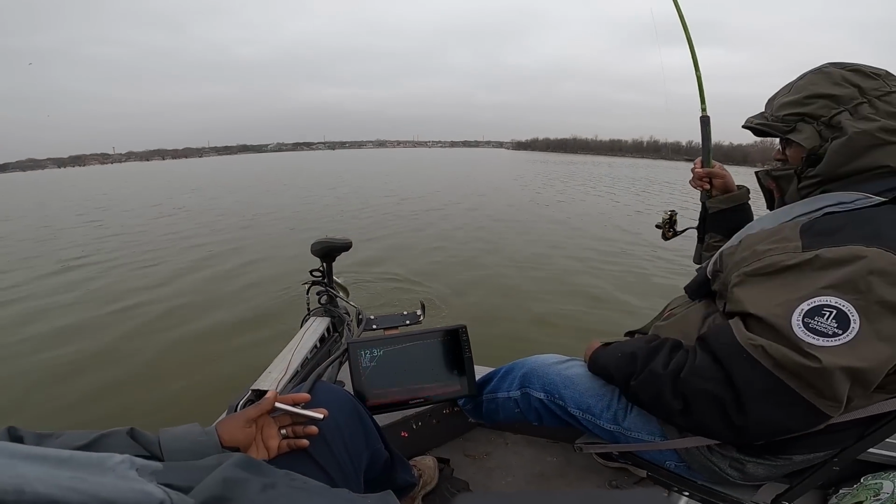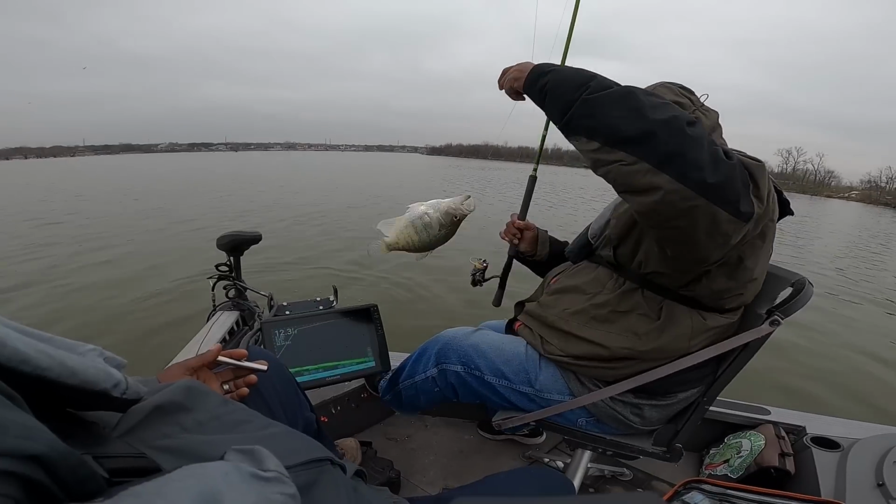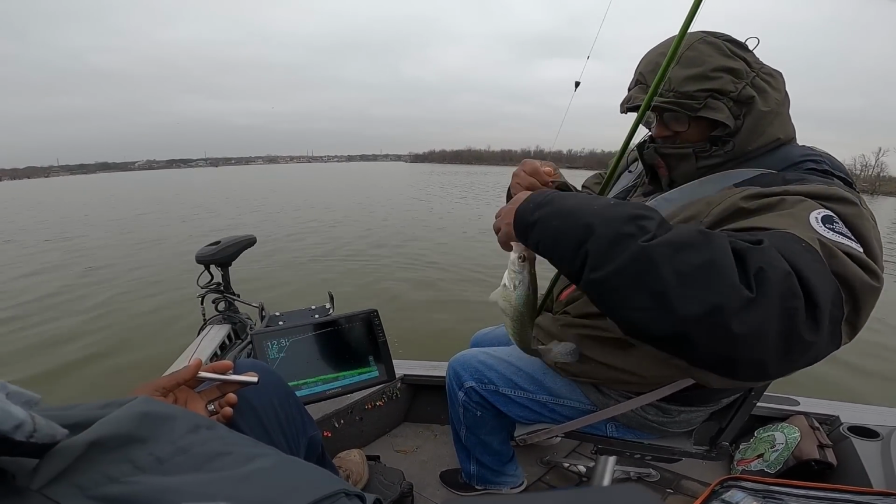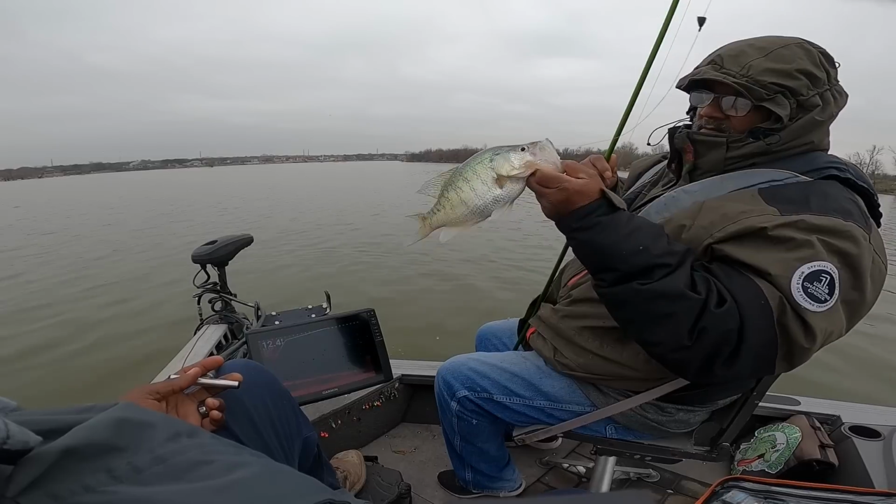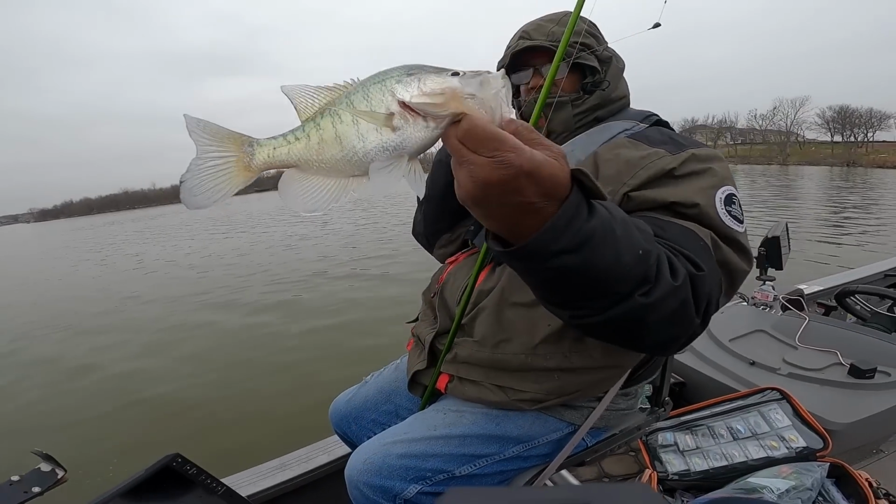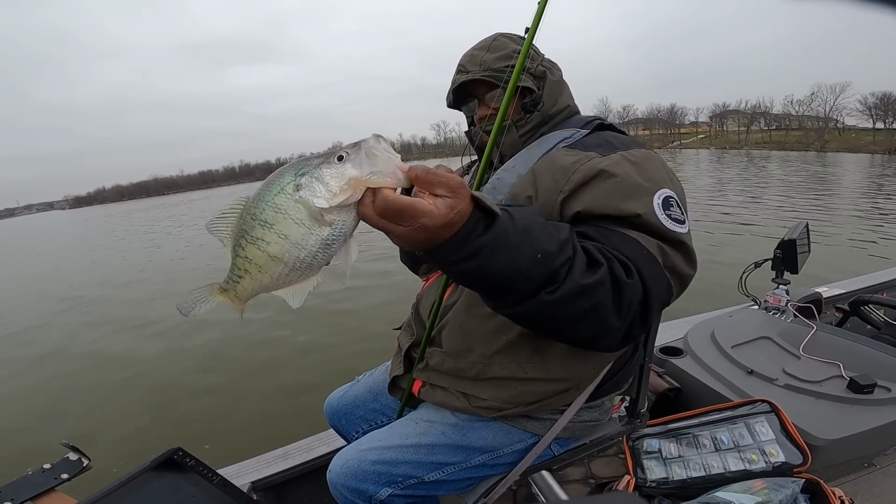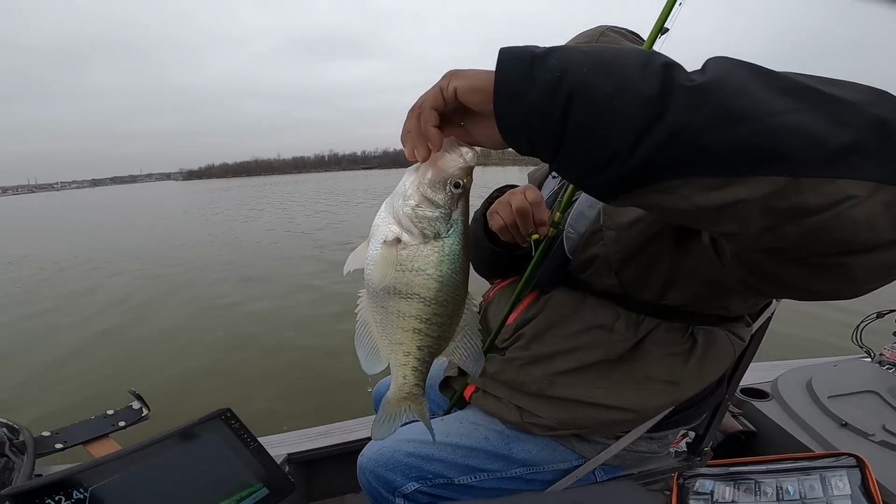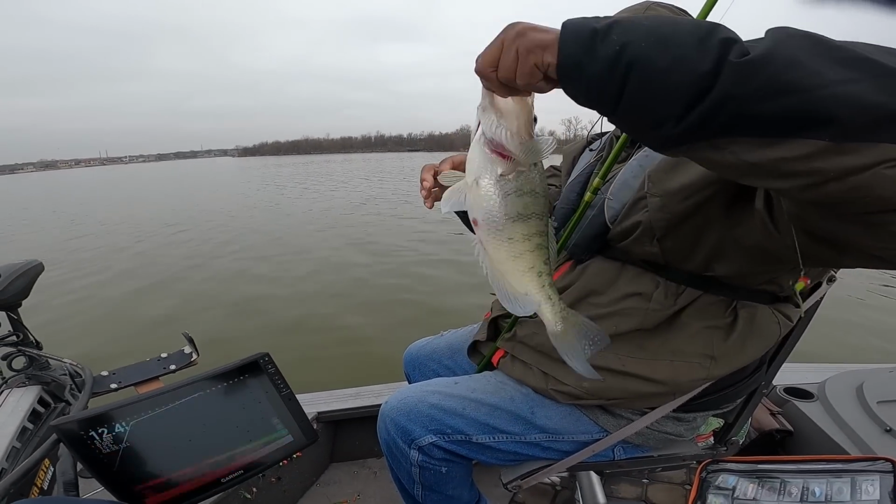Ooh, wee! Hey, man, now that's a female. Look at the belly on that fish. Yes, sir. That's a good 12-inch crappie, Dad. Yeah, it's a keeper. It's a hee-haw. Let's go, baby. She a little thick around.